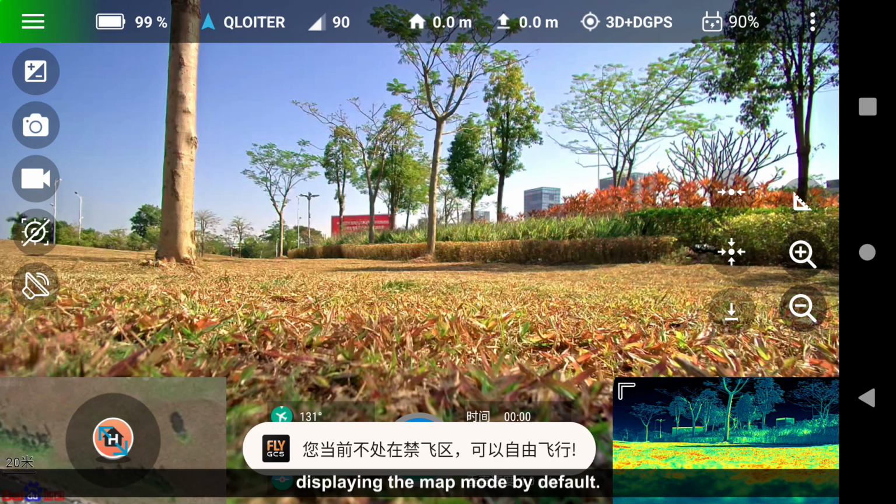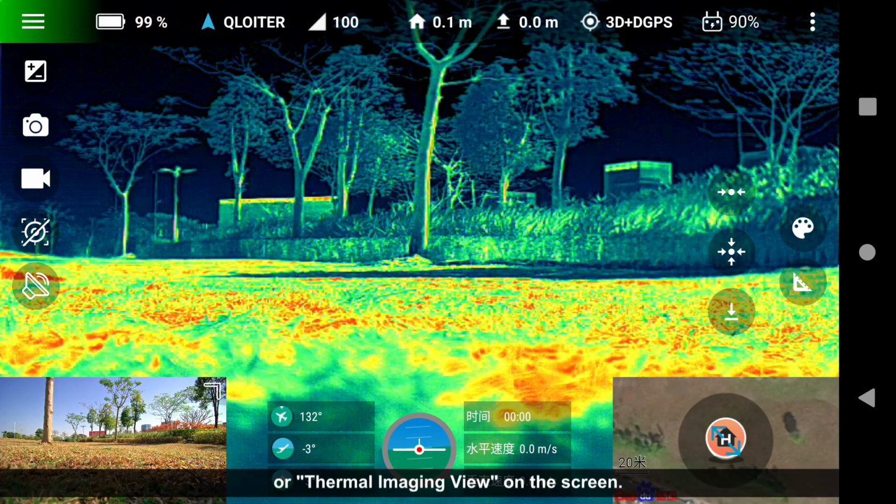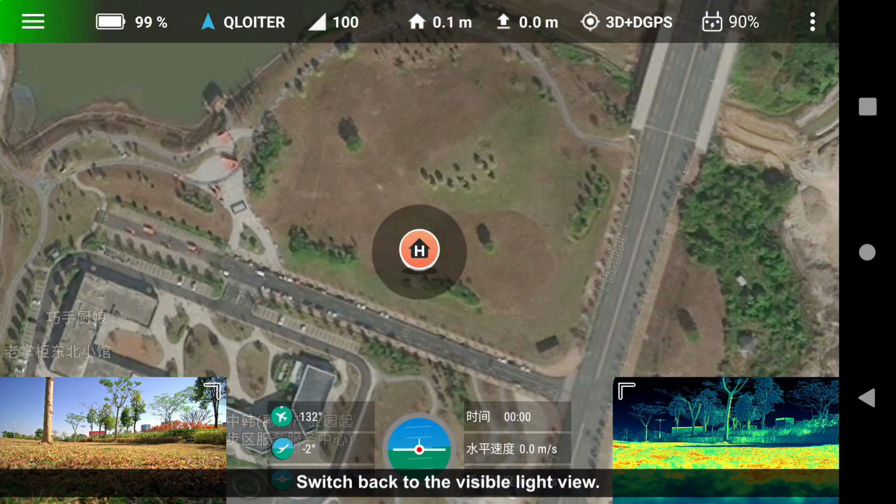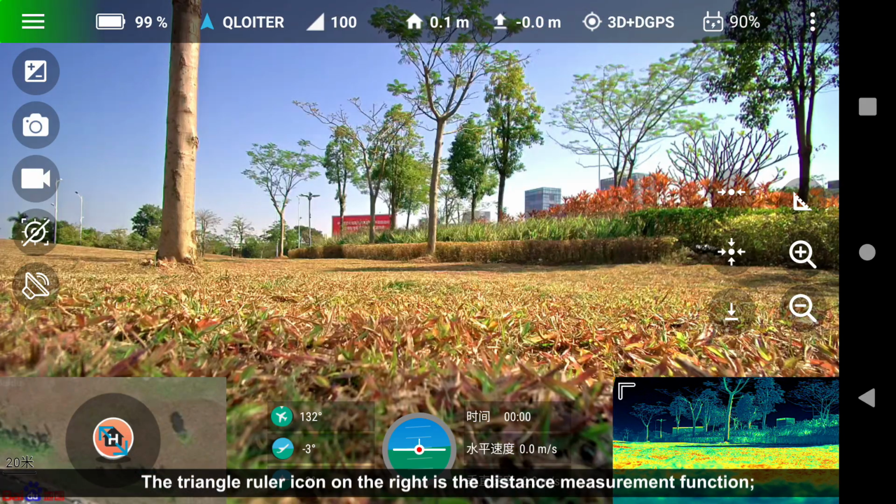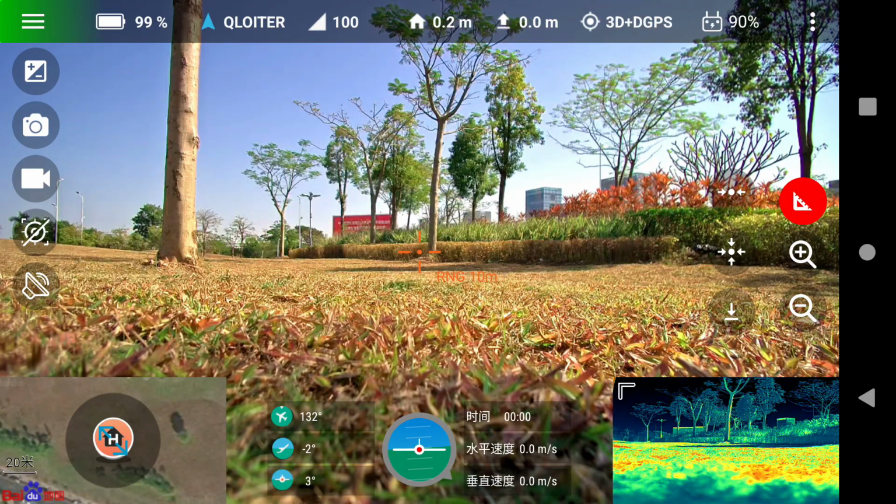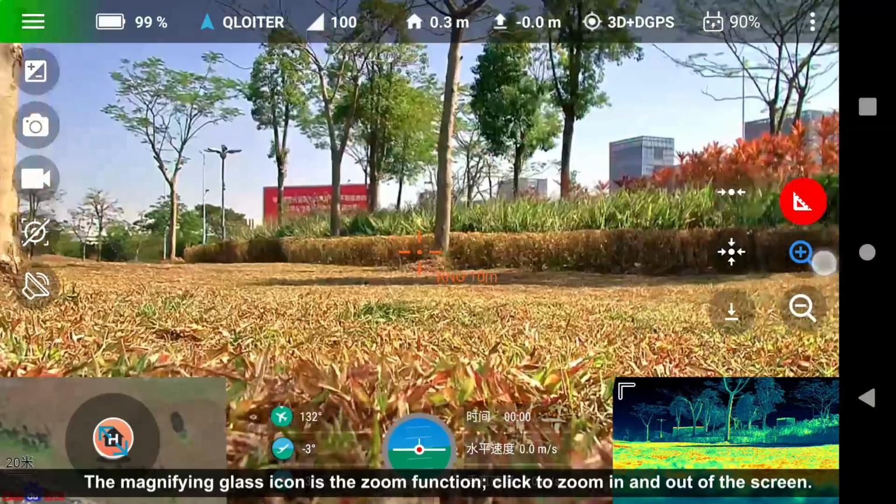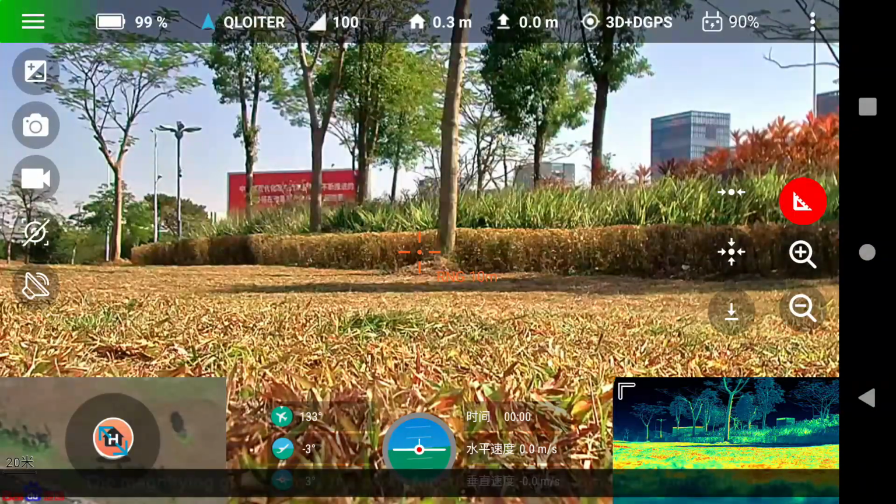Displaying the map mode by default, you can switch the display mode by clicking Visible Light View or Thermal Imaging View on the screen. Switch back to the Visible Light View. The triangle ruler icon on the right is the distance measurement function. Click it to display the distance of the corresponding position. The magnifying glass icon is the zoom function. Click to zoom in and out of the screen.